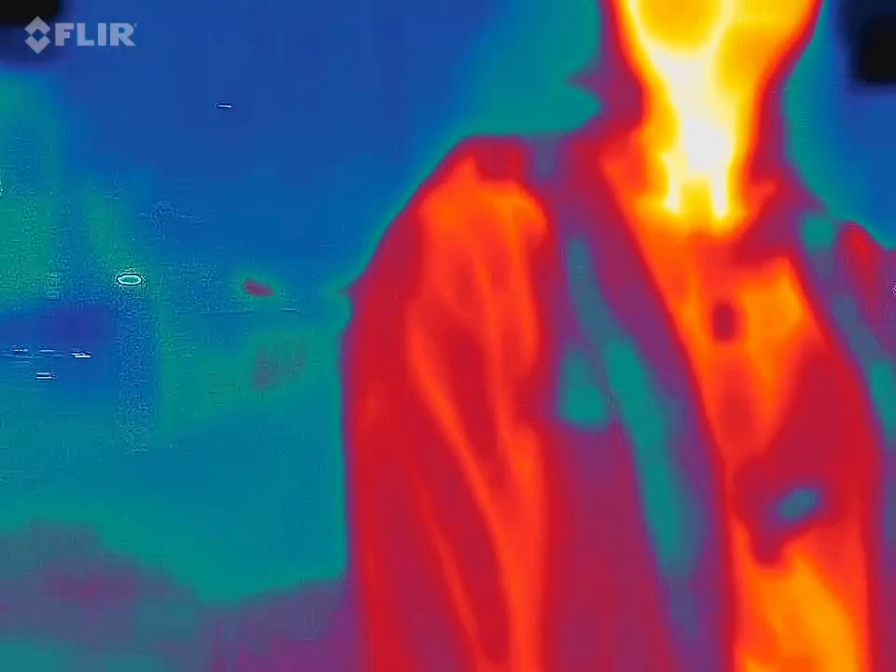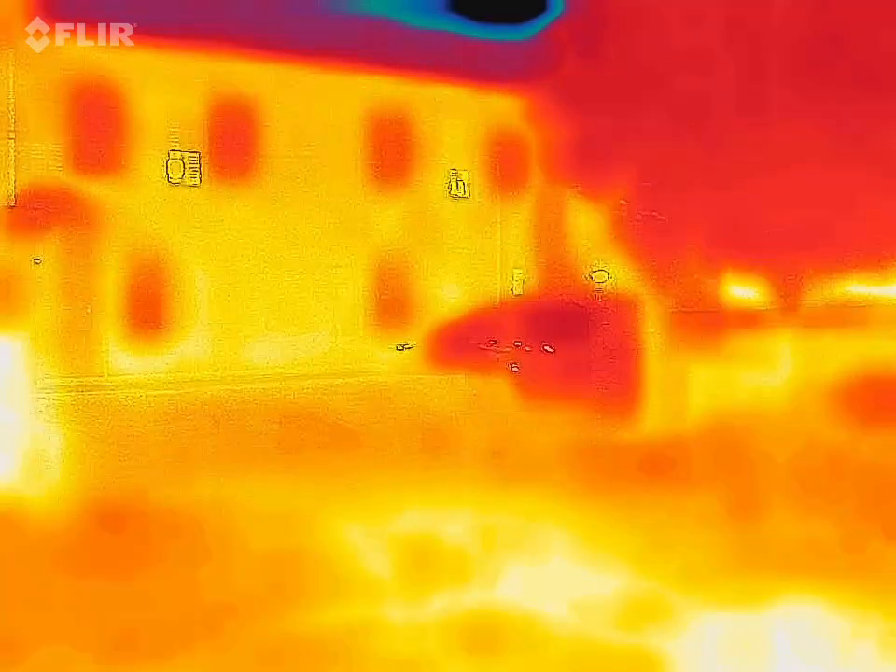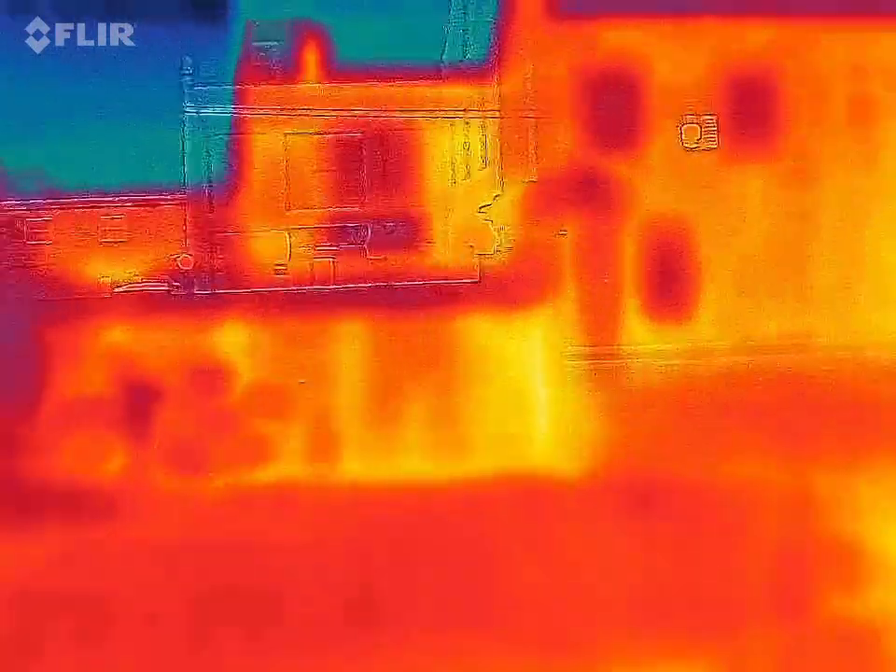We do get a lot of high EMF at this location, so I'm definitely going to be keeping an eye on the EMF reader. Are we ready? Yes, we're ready. Waiting for a spike. Oh, there it is. 25.1. Okay. Wow, that jumped up fast.